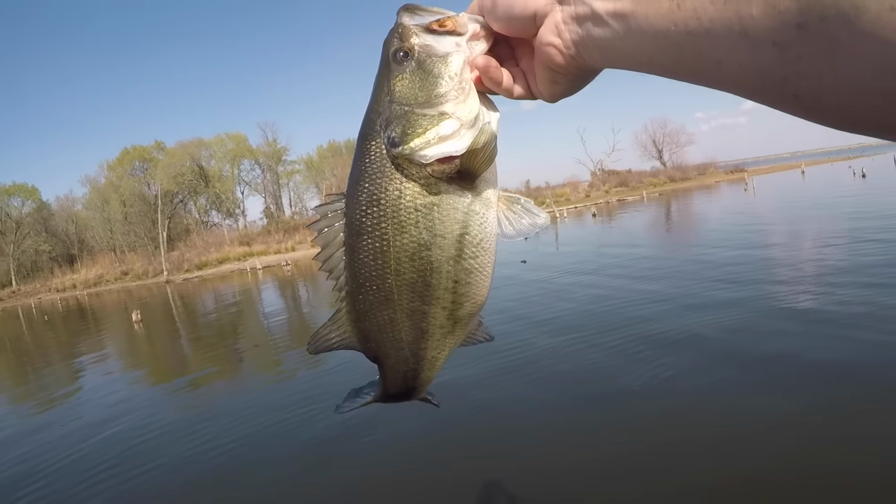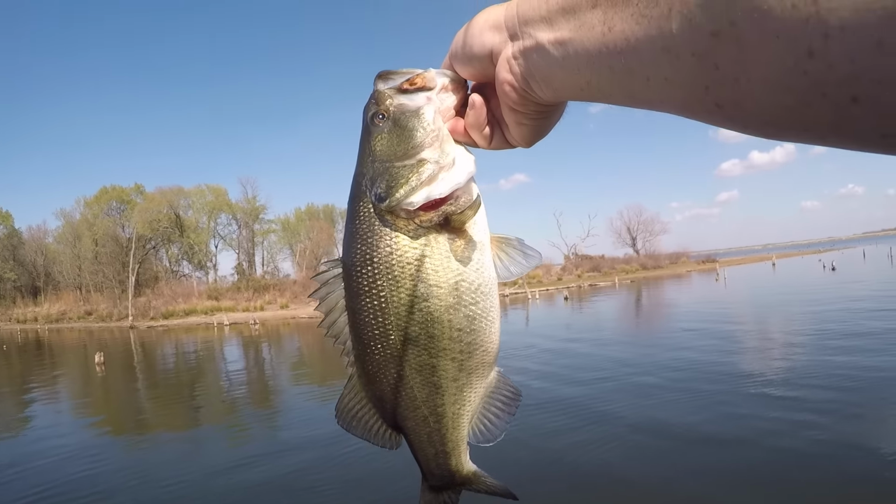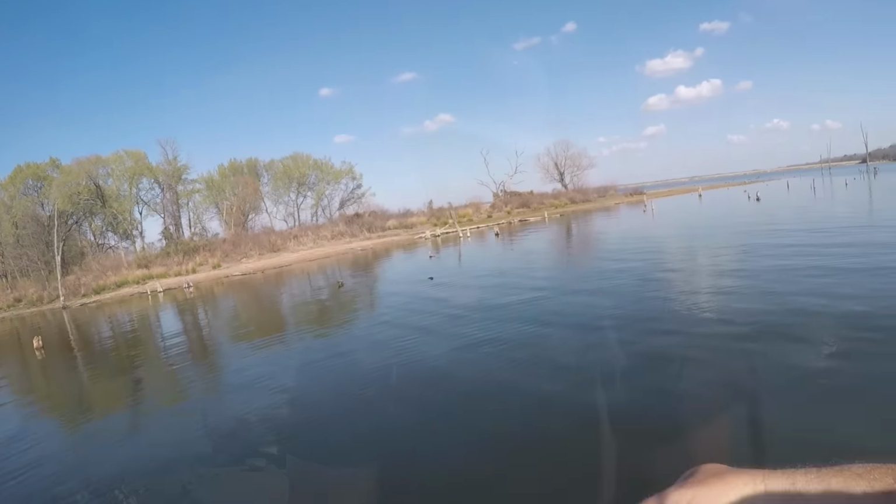Chunky. Bad sunlight, that's better. Now you can see him better. Good job, little fish. Man, Livescope has changed everything in bass fishing. This is the single most influential and important advancement in this sport in the history of it. It has changed so much. It's made everybody more efficient at every kind of fishing.